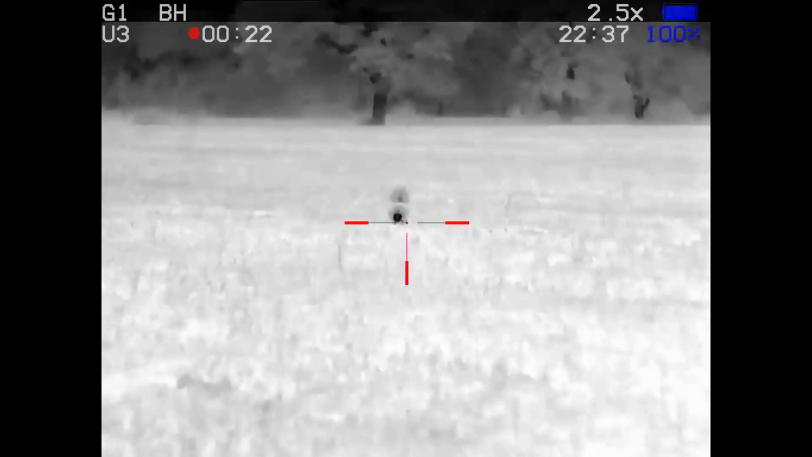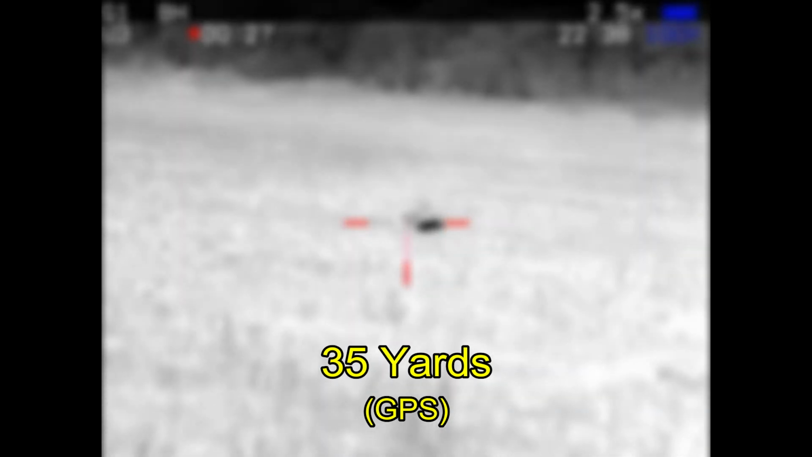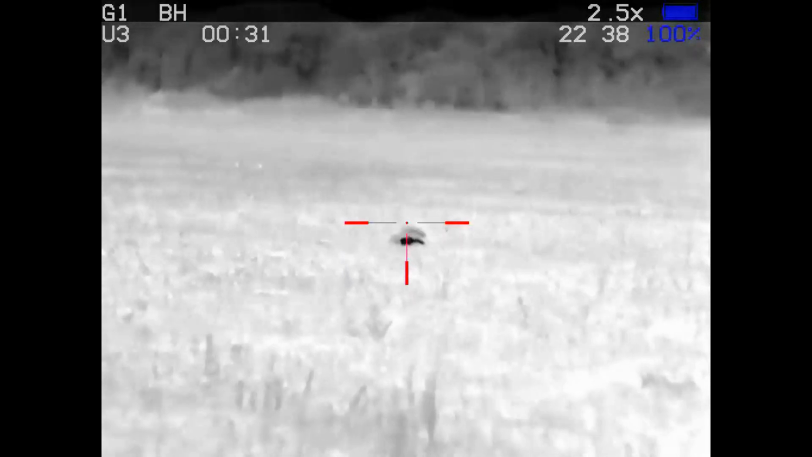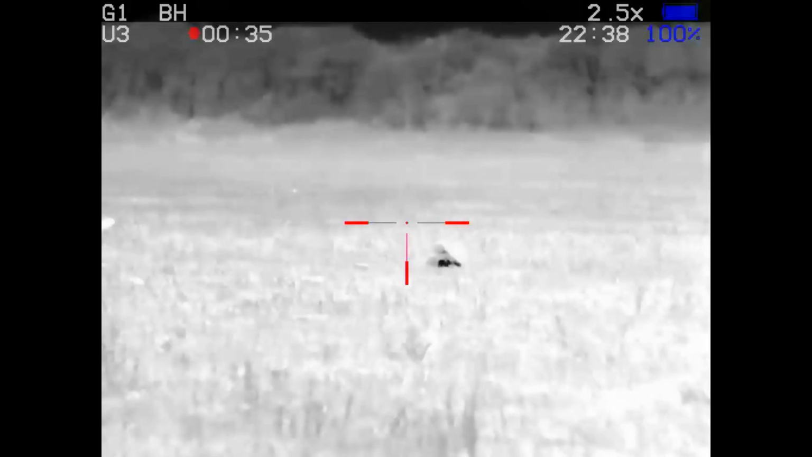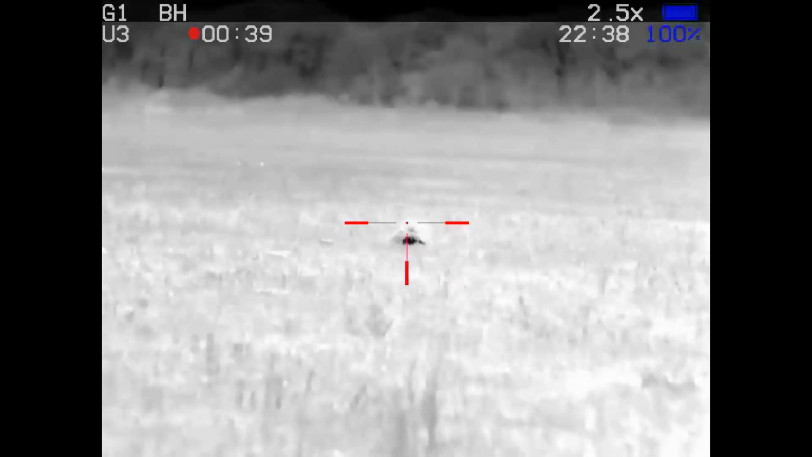So the skunk takes off running. The skunk is down at this point, but I'm going to stay on him to see if we can see him spray. In my last video, James Tucker asked about how many of the skunks spray after being shot. And it's quite a few of them. This one is spraying. He's spraying.